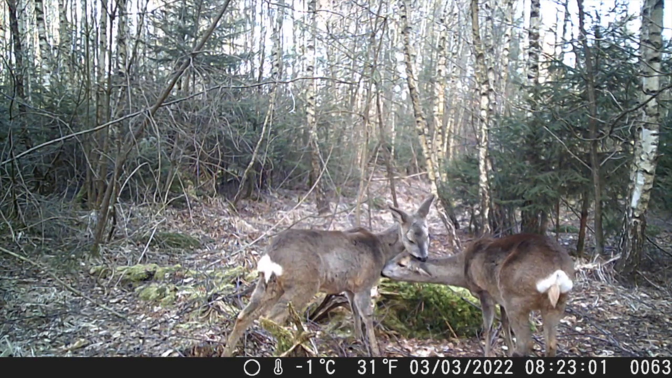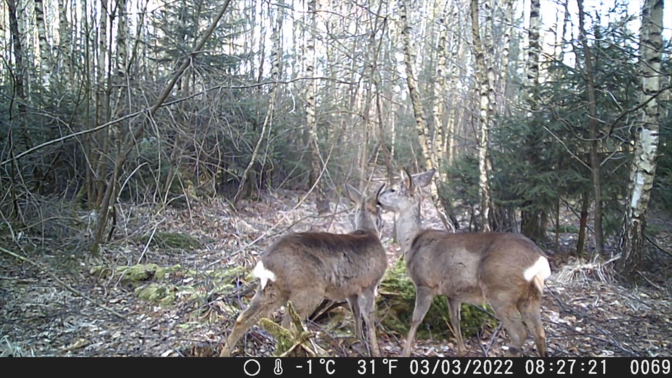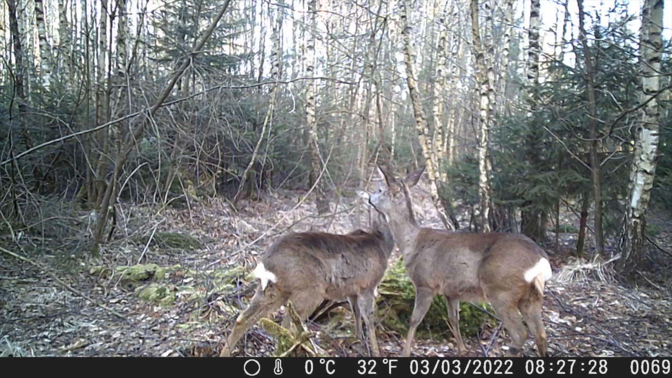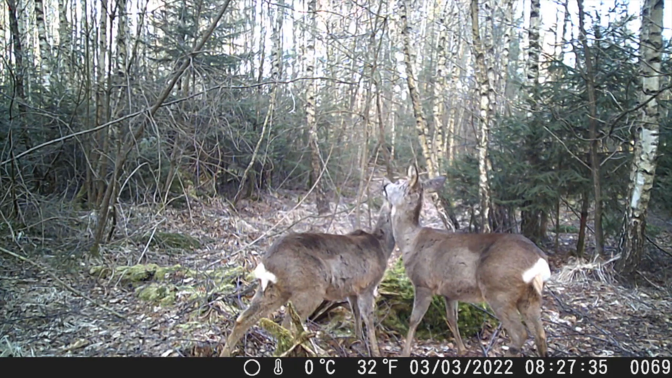And then half an hour later you've got these 2. Now these 2 are funny characters. They're basically cleaning each other and licking each other's ears and grooming each other. It's quite sweet. They were there for quite a while.